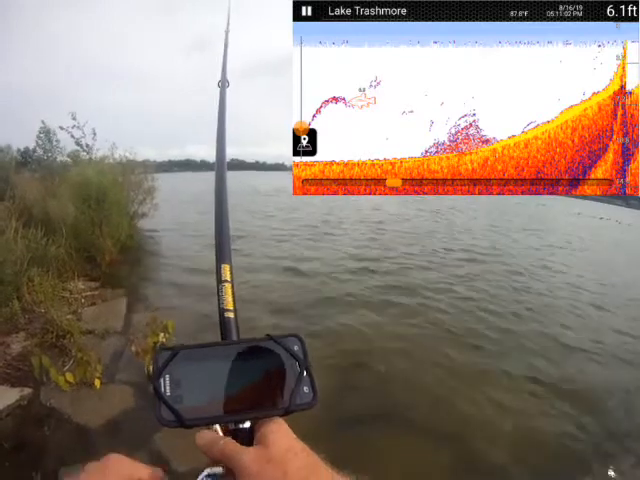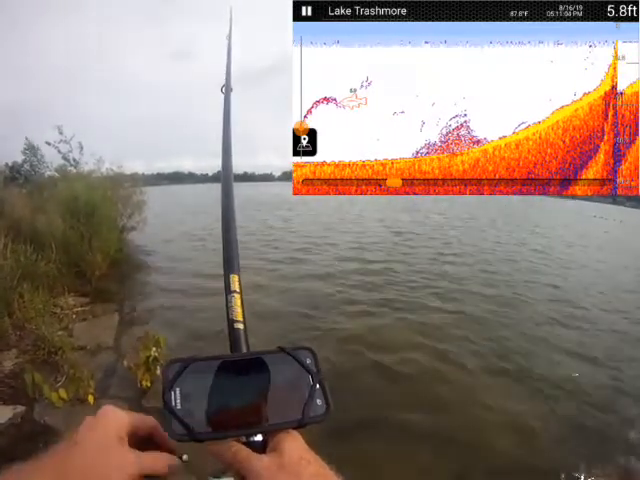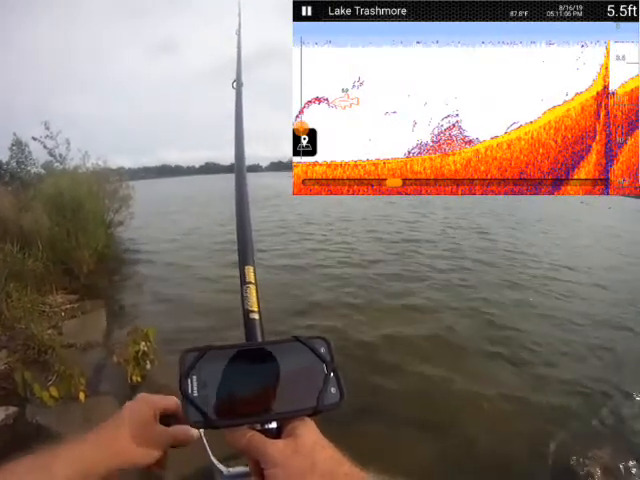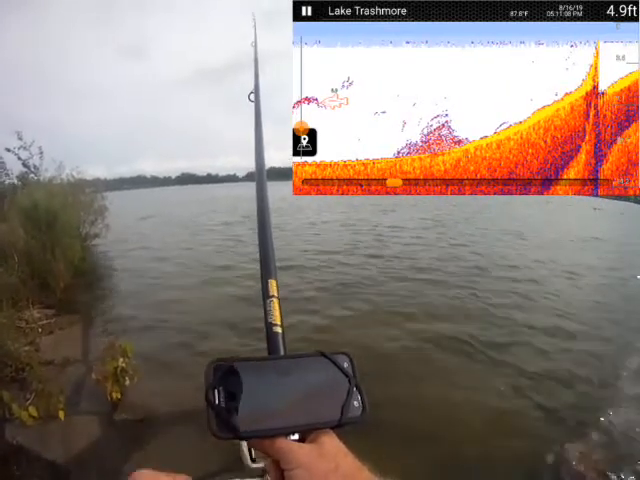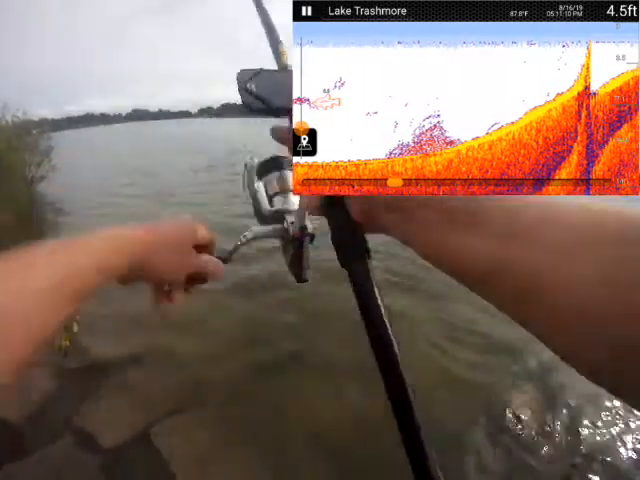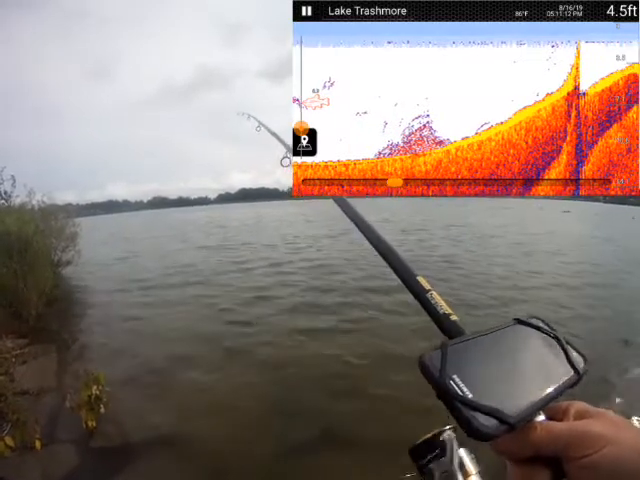I think that cast is going to be meaningless. Well, it's telling me it's only 4 feet deep. Okay. Well, very shallow then, up close to shore. Nothing much doing there. All right, let's get that thing in. That's not going to do me much good.